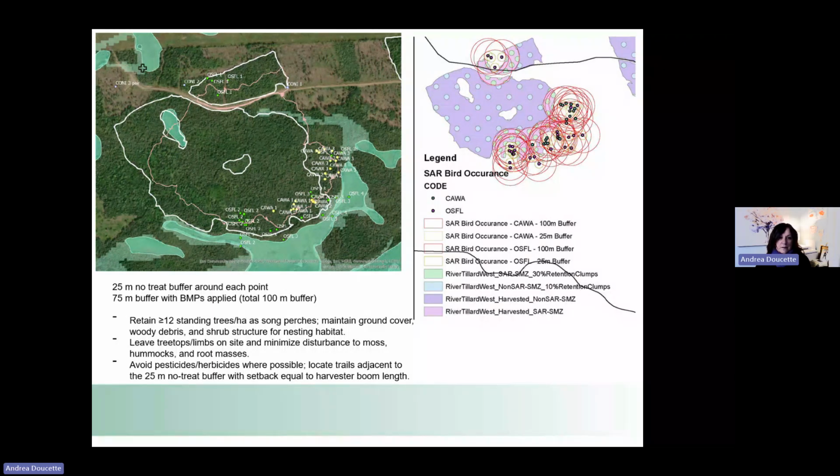And then the intent is to go back after those BMPs are applied on the ground to see what has changed in terms of habitat use by those birds.